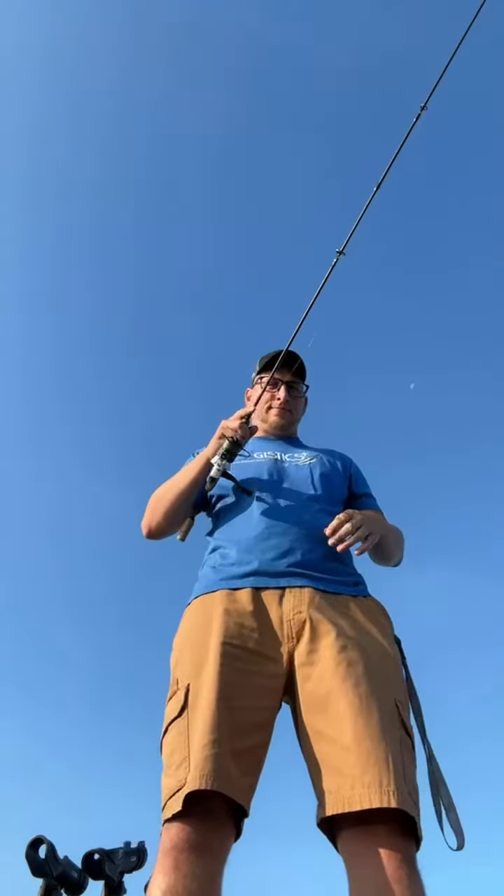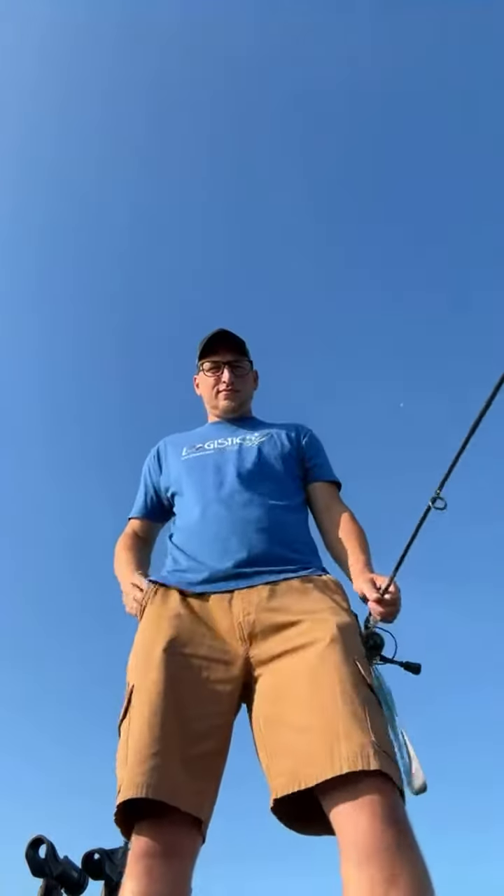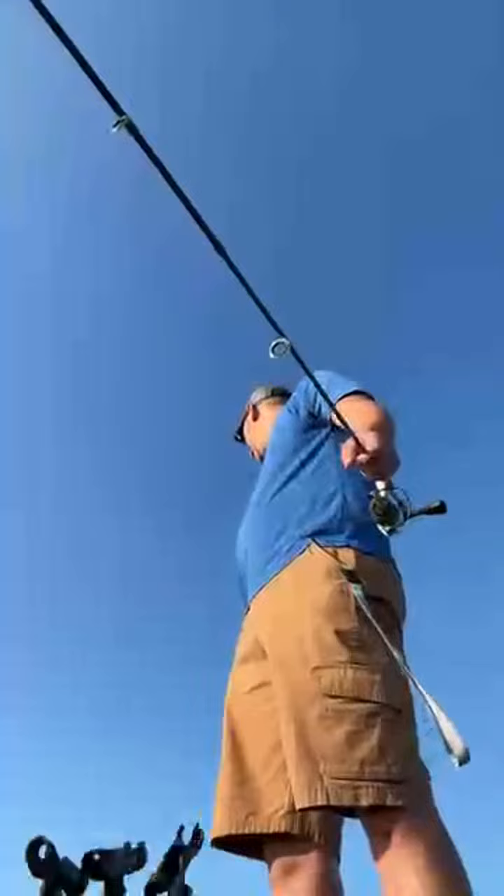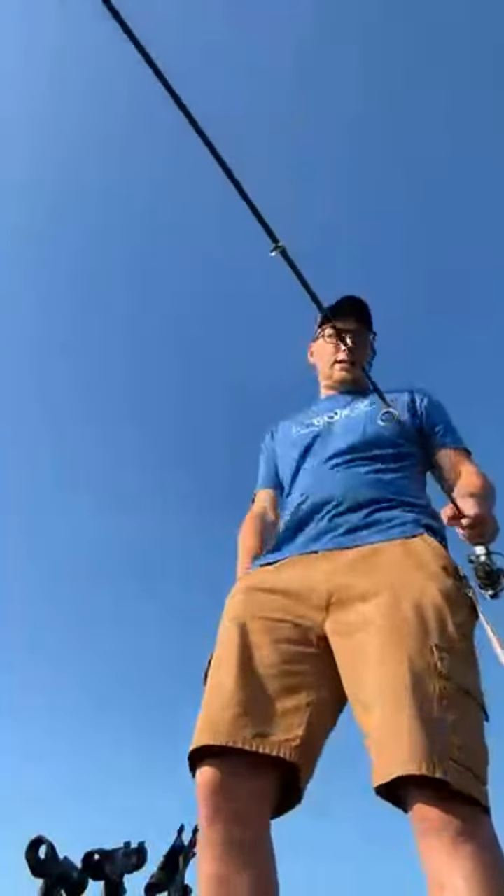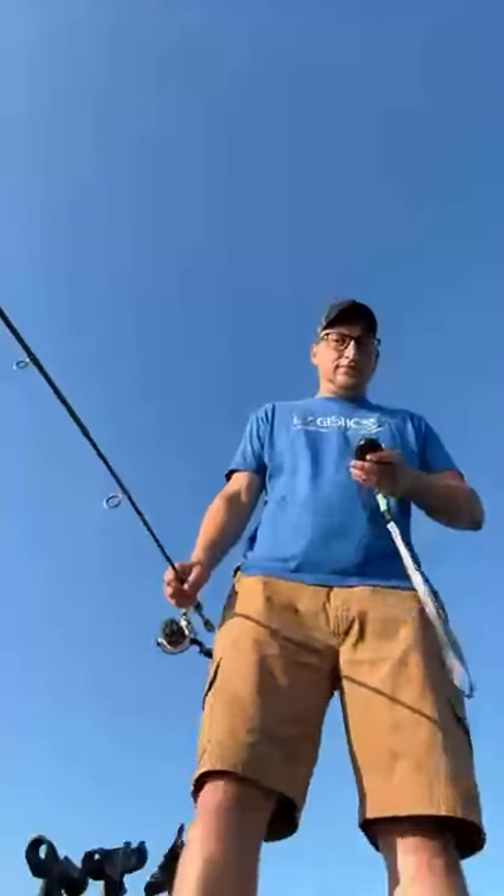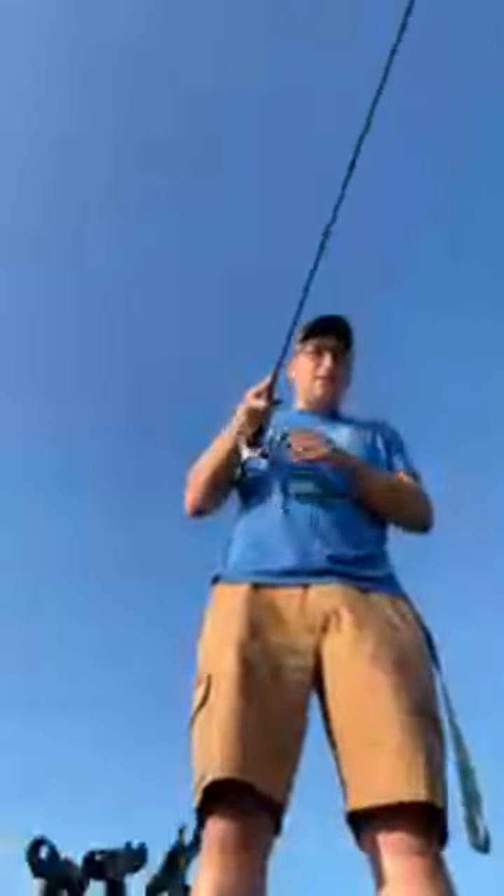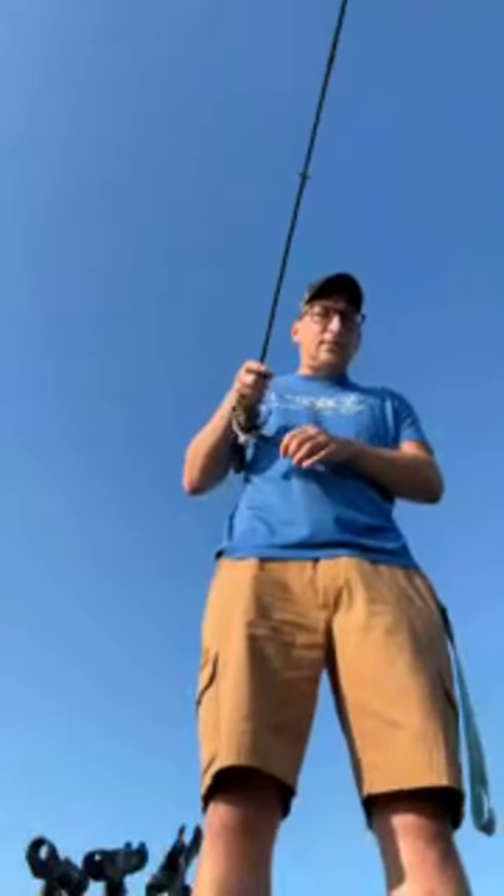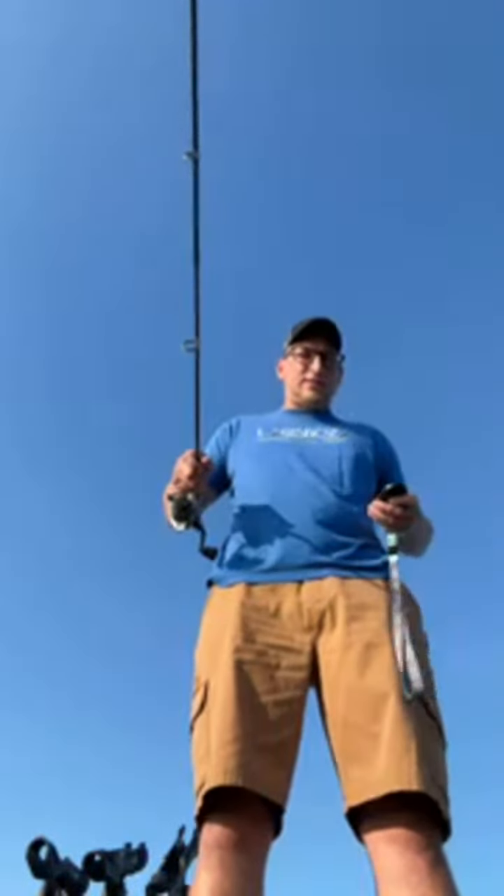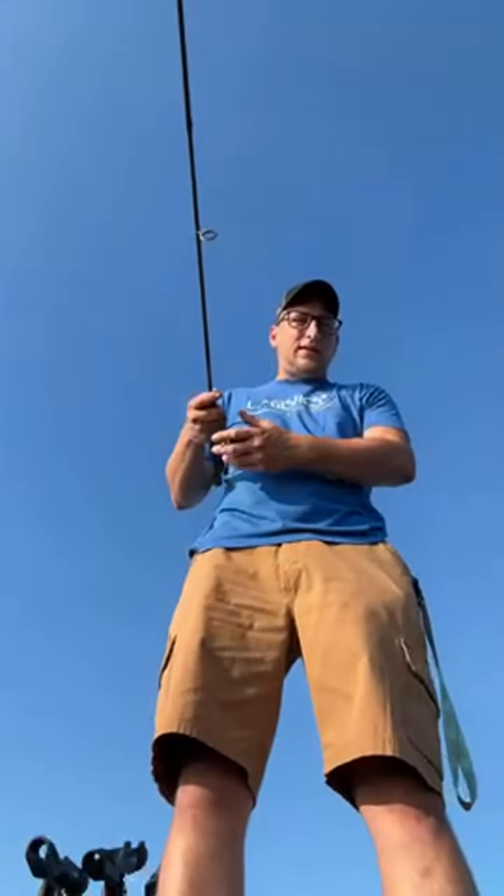How's everybody doing this morning? They just netted one in that boat behind me. Oh, there's a school up high. Super high. I don't know what they are, but they're at least flying. Probably little dinks. There's literally a school of them, like 15 feet down.